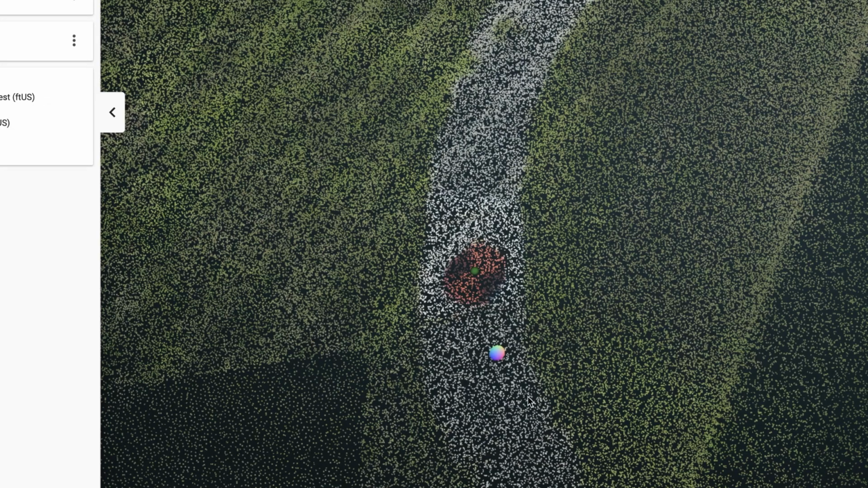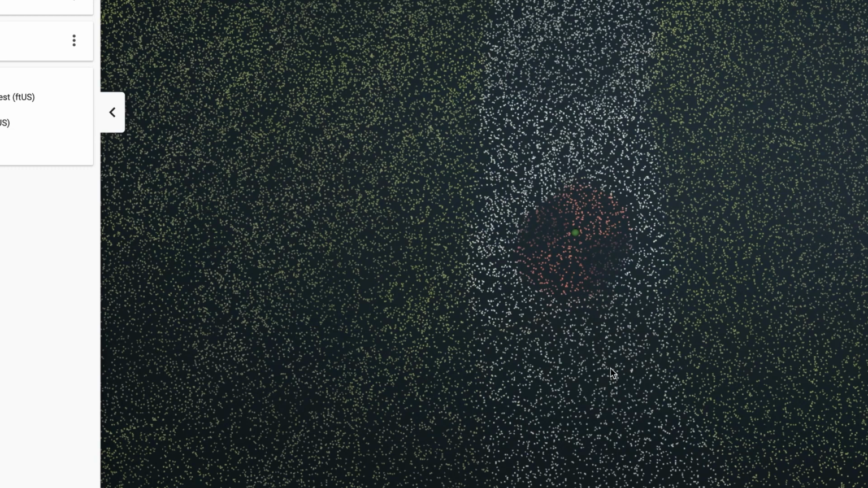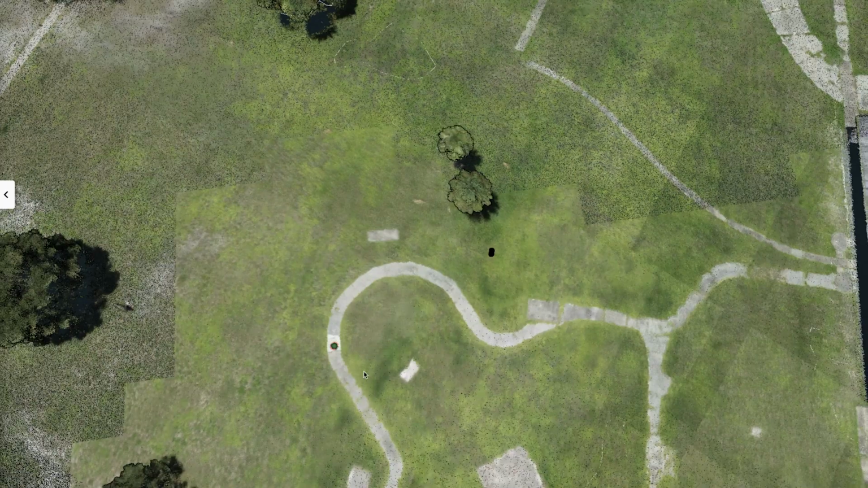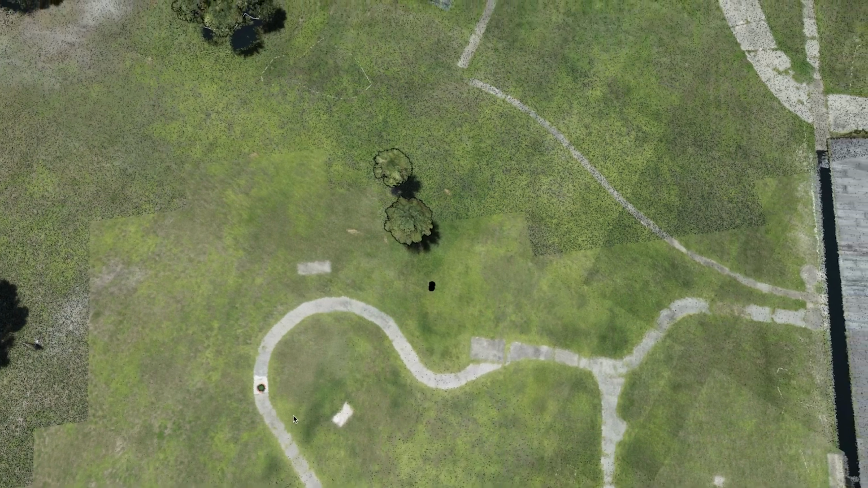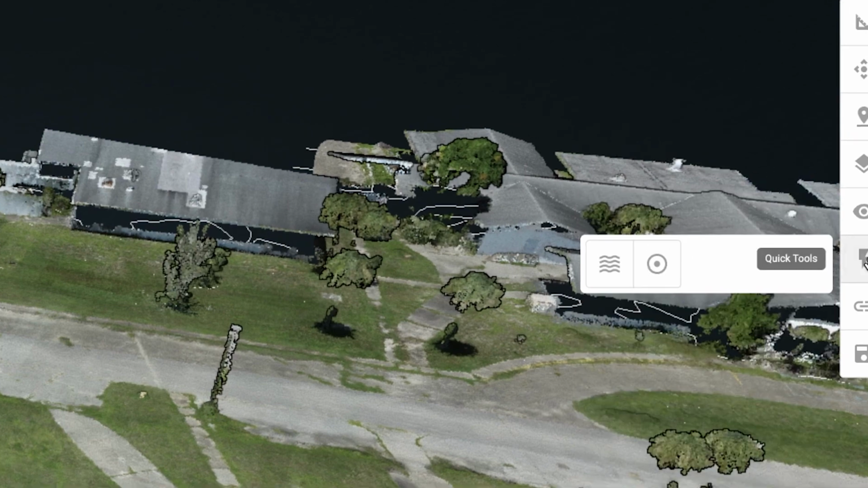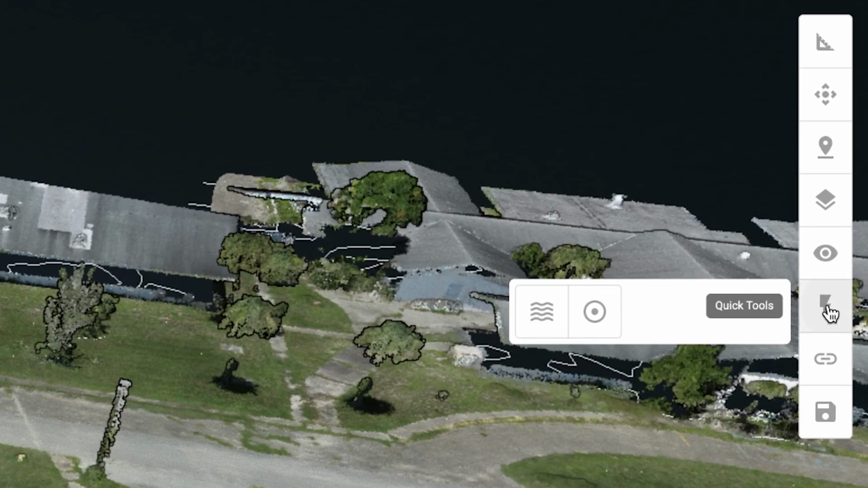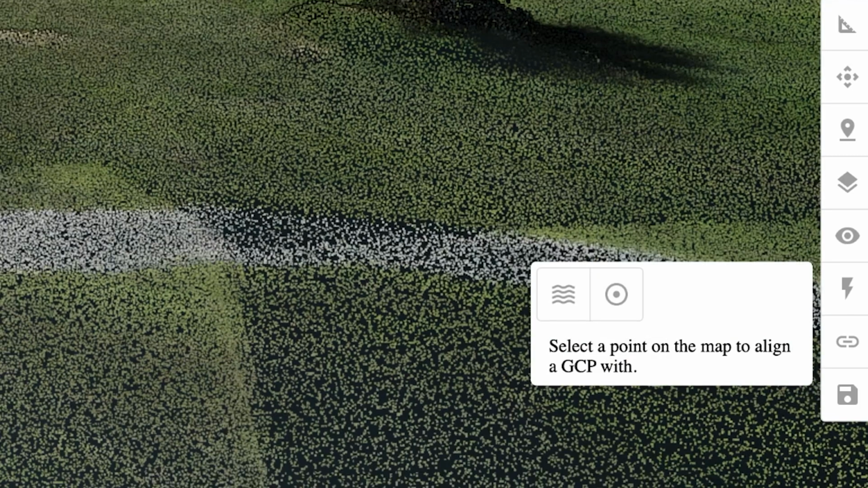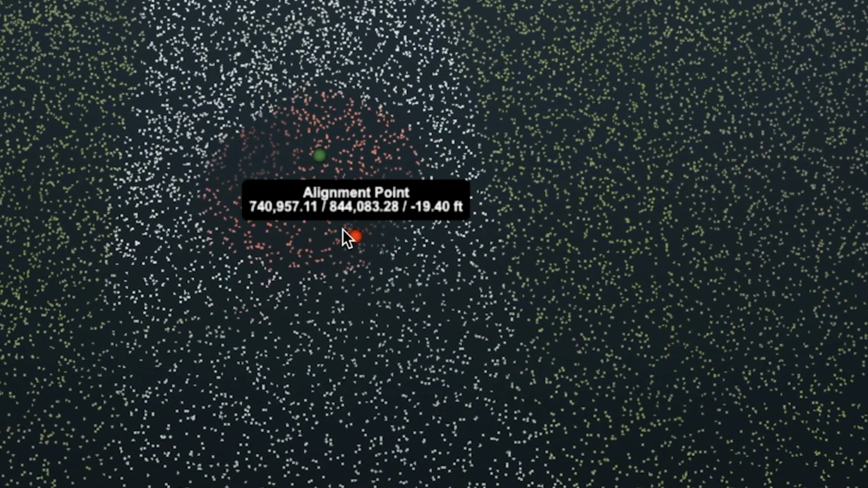So that looks great. Now, one of the first things you want to do, because at the end of the day we want to be delivering contours on this data set. We want to be classifying the LiDAR data. So you're going to select this quick lightning bolt tool, and you're going to use this auto-align GCP functionality. You can click this and then select a point, but you already did it, so I'm going to select another point right next to it.